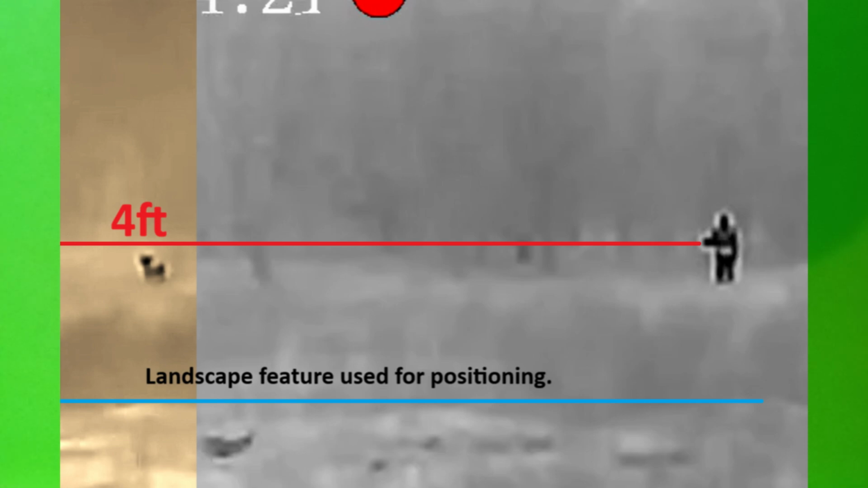So it's looking pretty good, but as always, it's up to the person viewing to make up their own mind. But I believe it's the cat anyway that frequents that area. And now I have a new improved thermal, which hopefully, if we have more encounters there, will give us even crisper images.